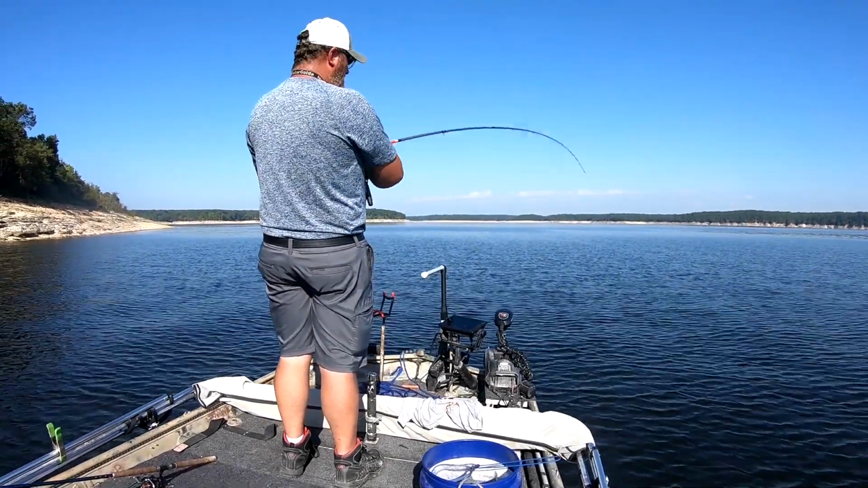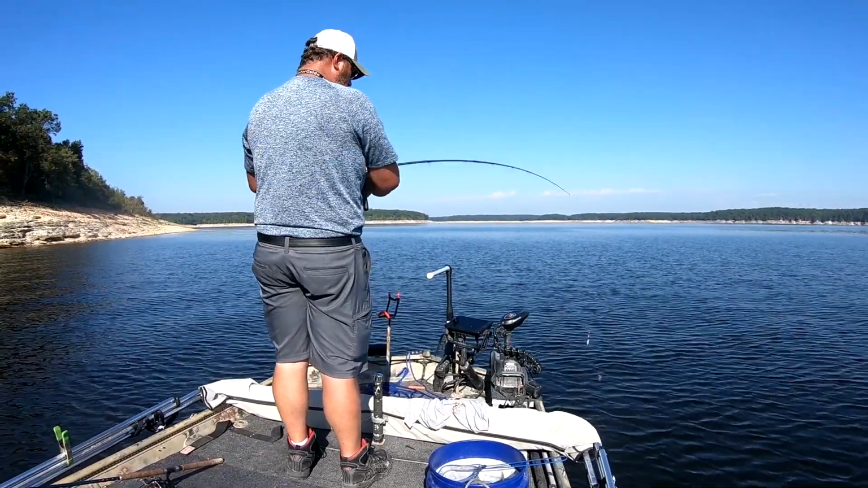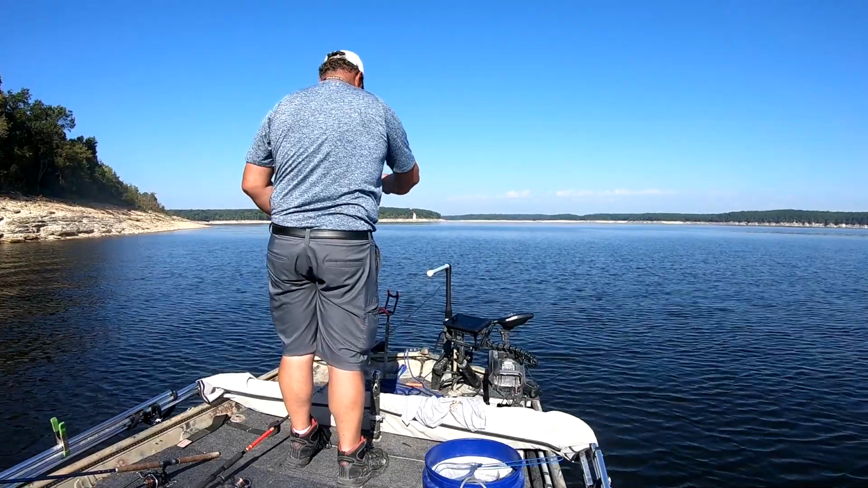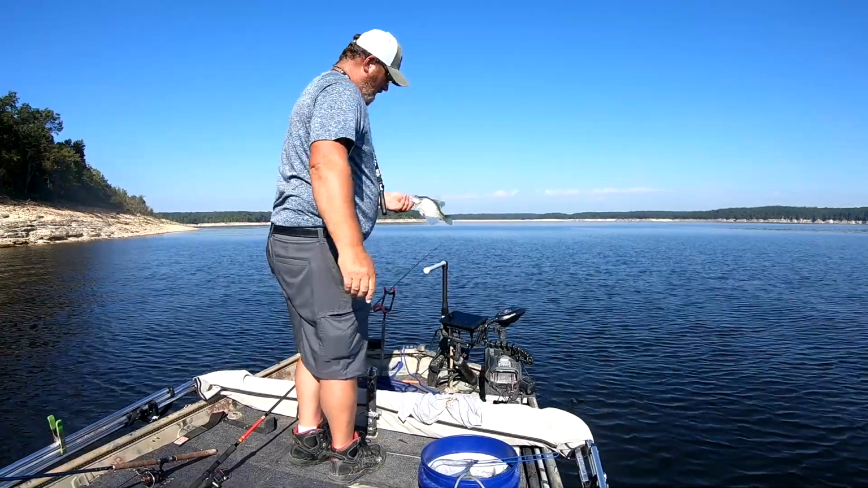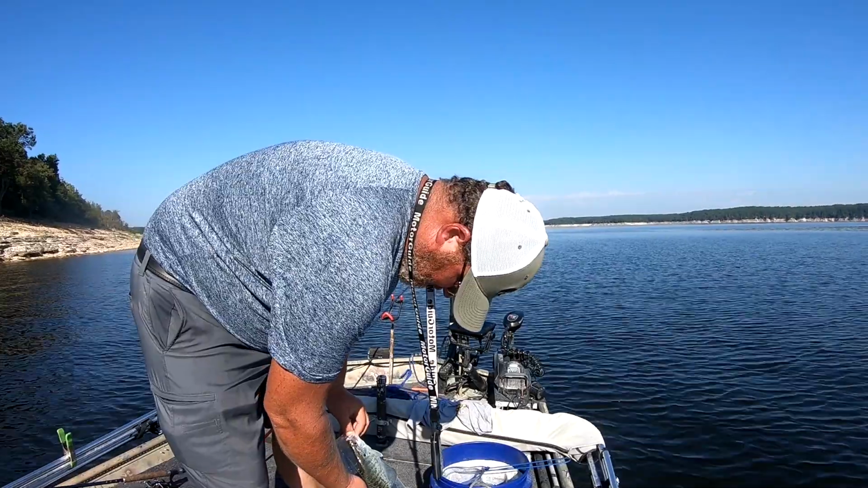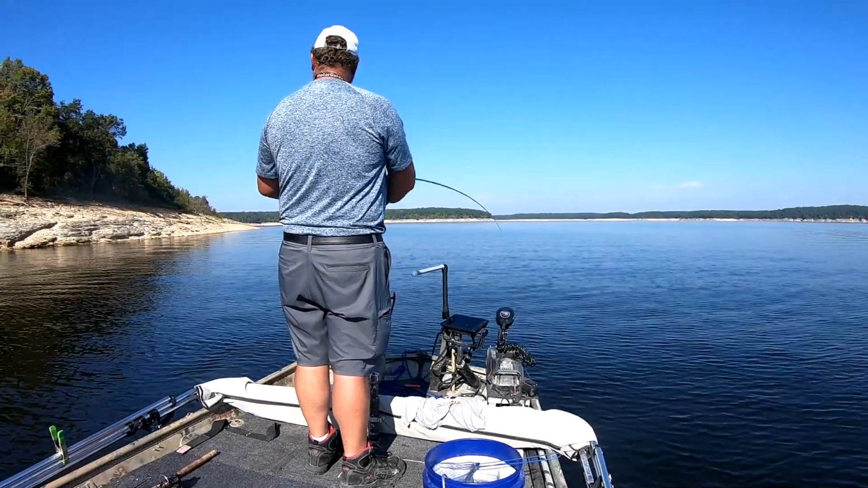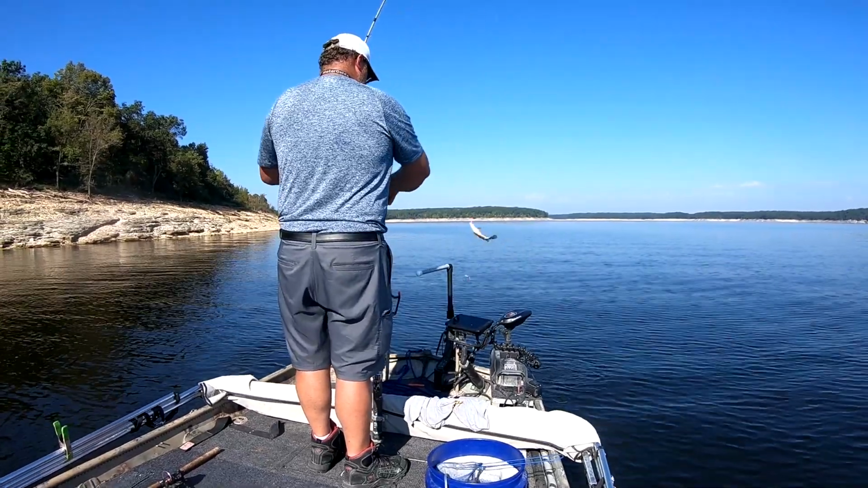It's biting real light. You almost gotta make sure you move your rod tips real slow up and down so you can feel them when they're on there. He wanted it. He gulped it. Better crappie too. Oh yeah, 9.5. A little better.